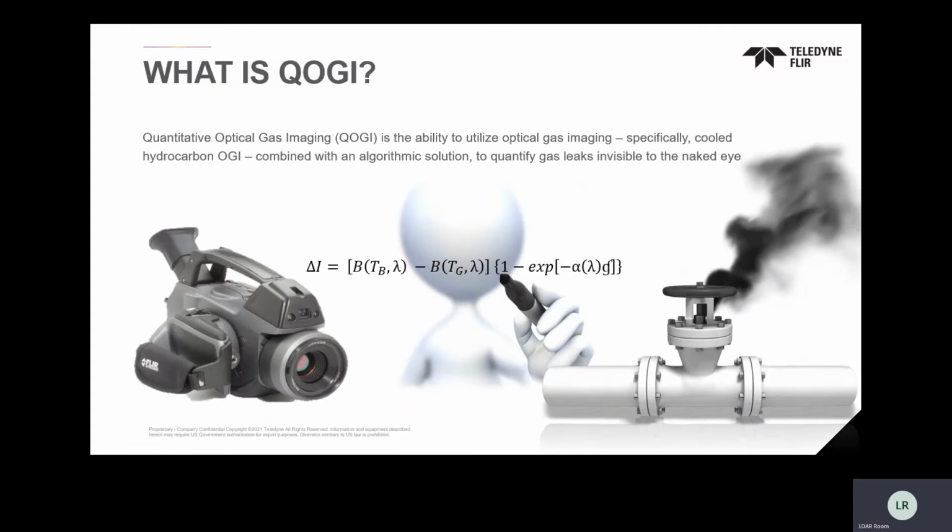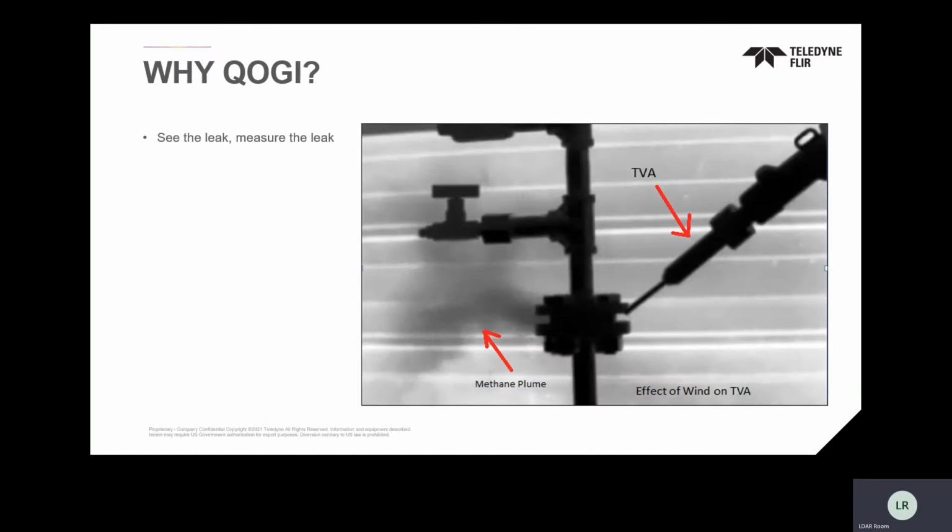Oh, and yes, this is the algorithm that's used, and we'll actually quiz you on what all those mean in a little bit. So just go ahead and see.